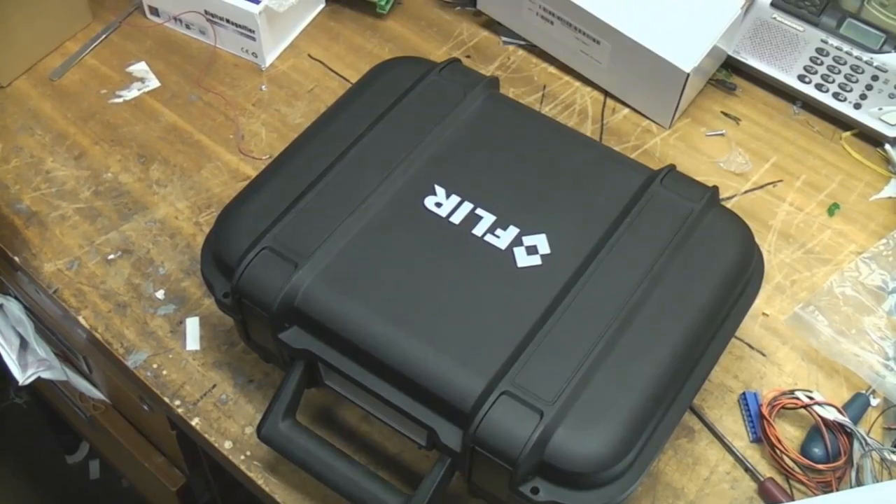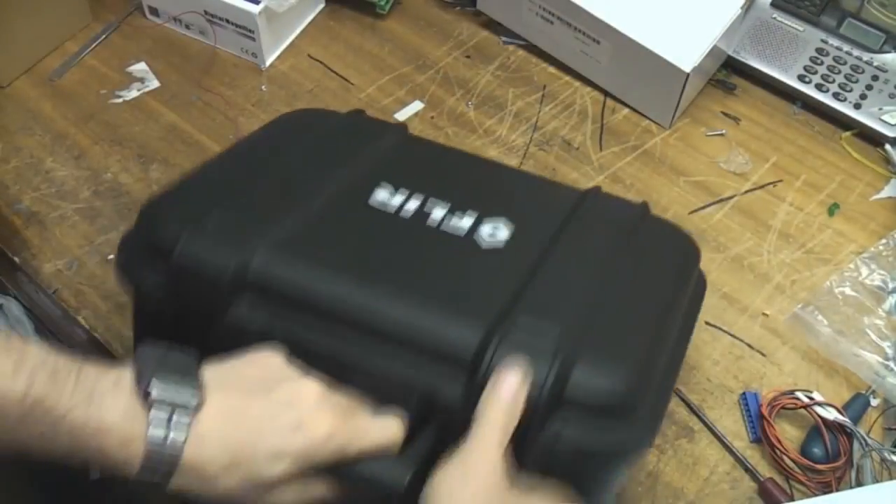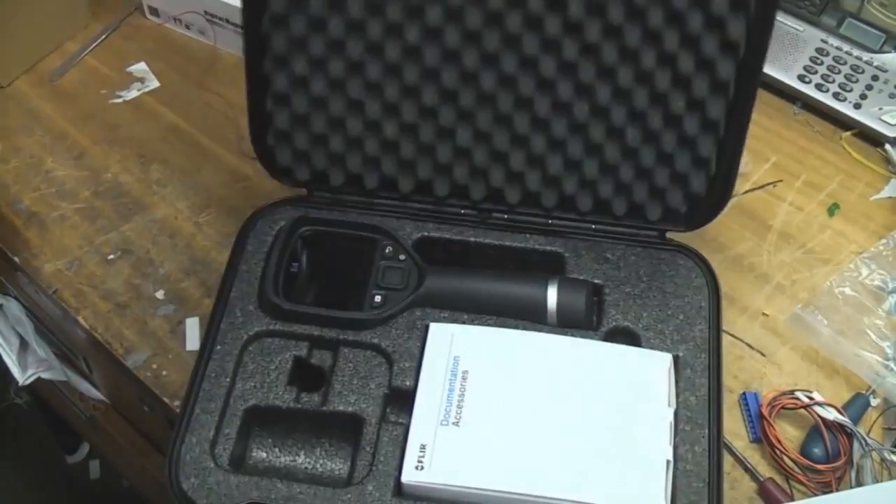Right, just quickly run over all the hardware details. This is the case it comes in. This is a really solid, rugged case. It's like a Peli case. I don't know if it's actually made by Peli or if it's just a clone, but it's very similar. You've got locking facilities and some nice chunky latches, a compartment for putting nameplates and so on.